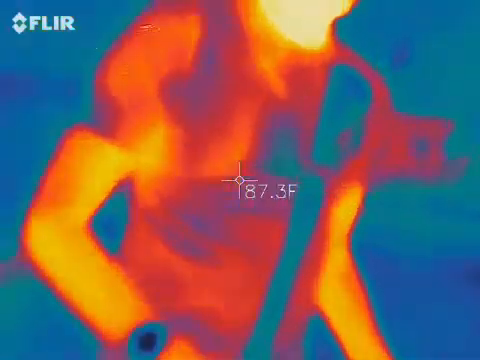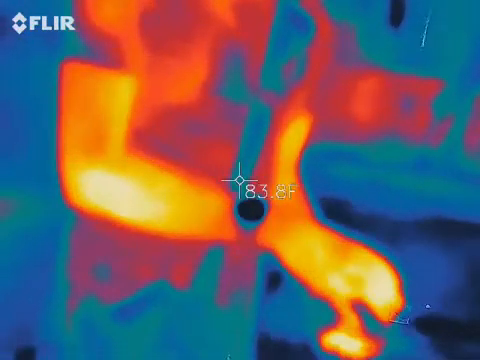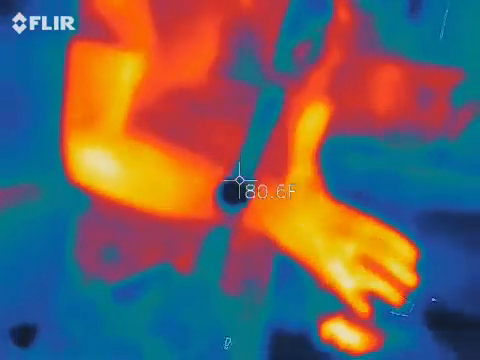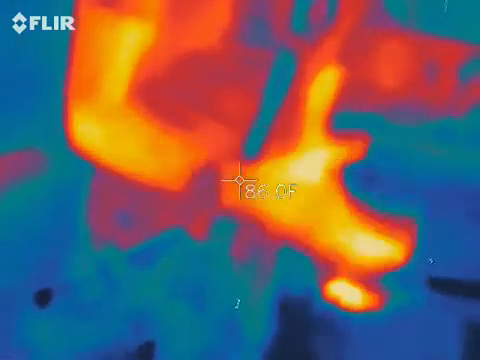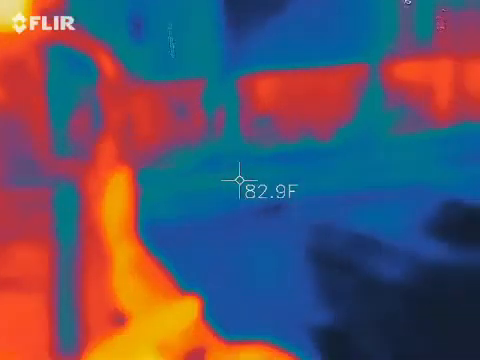This one measures all three different types of electromagnetic fields. This one literally only measures heat. Electromagnetic fields would be anything electrical. This is going to measure anything that's not man-made.